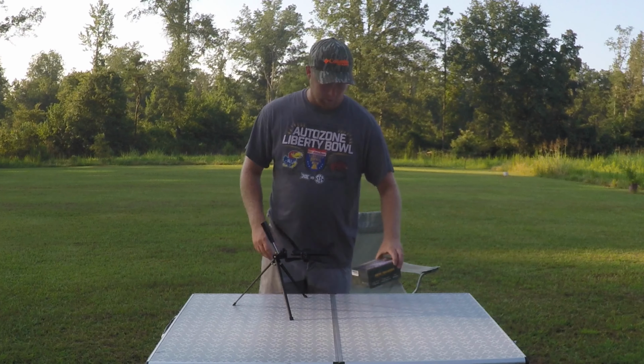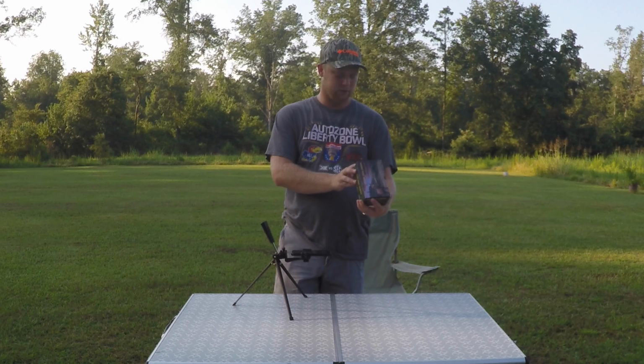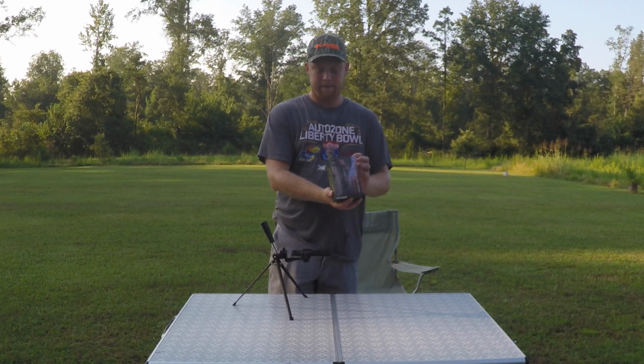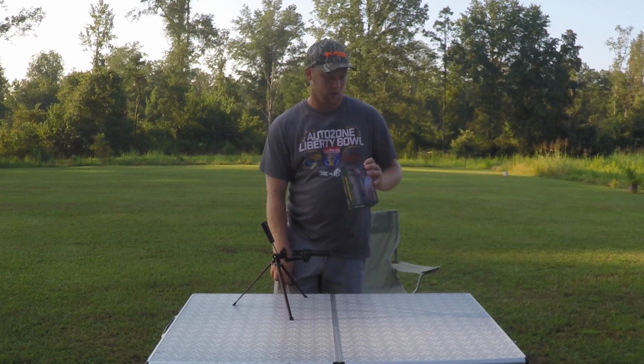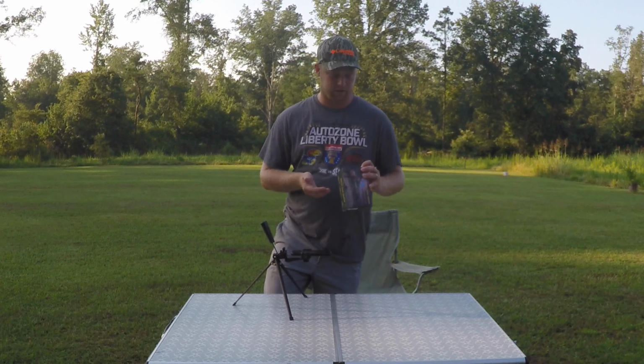So about the camera, it's a Hawkray 20 megapixels, supposed to be 1080p HD video recording. There's several different models of this camera. Some of them are 30 megapixel, some of them are 16, but this one is 20.